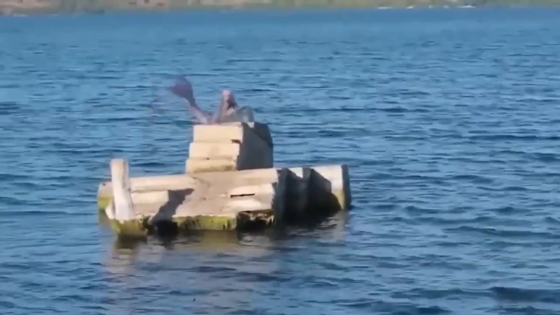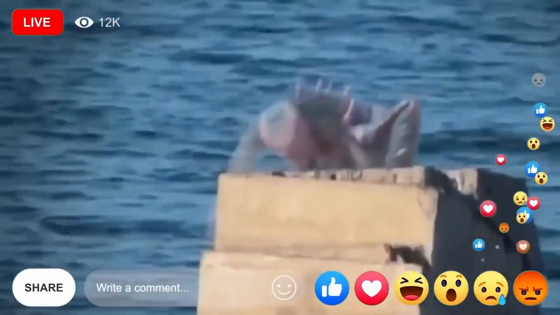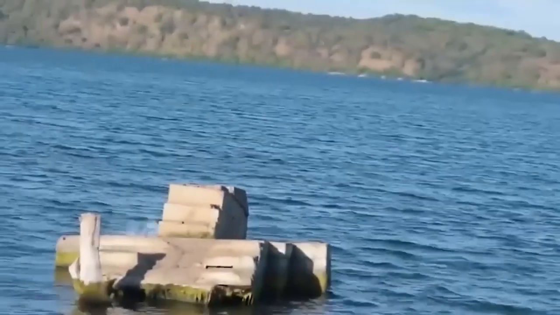This mermaid, or some creature which looks like it might be a mermaid, appeared on a dock in broad daylight, leaving the onlookers in shock. Half bald, weirdly moving, this thing was maybe caught or trapped in something, as it wasn't going back into the water. It was first posted on Facebook by a man from India, and in a few hours, it had gained thousands of views, all debating about the authenticity of the video. Let us know what you guys think.